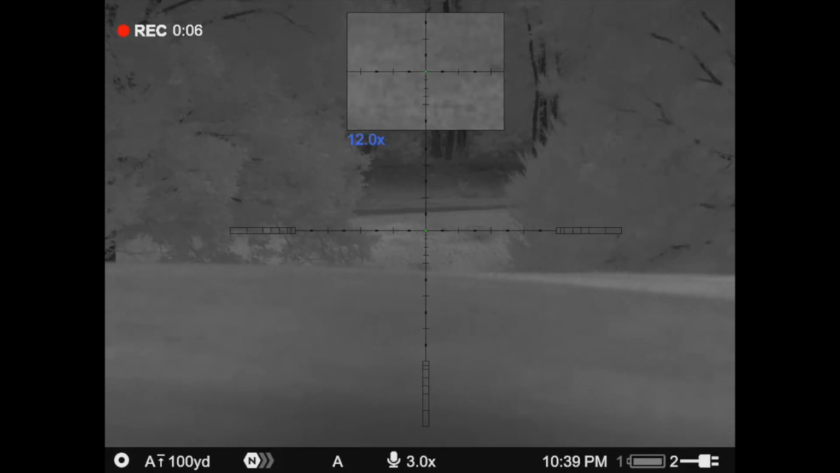Alright guys, we're over here where we just heard a bunch of coyotes. So we killed a lot of dogs here last year in a real good season. It's the first time we've hunted here this season, so keep those fingers crossed. Hopefully they act right and we shoot better.